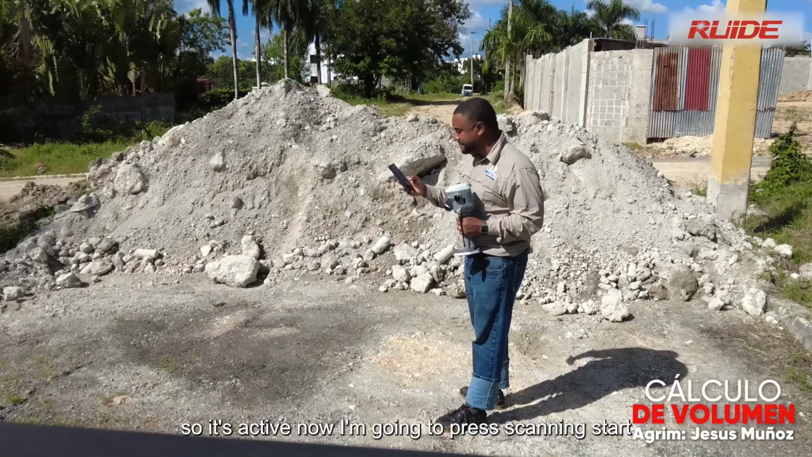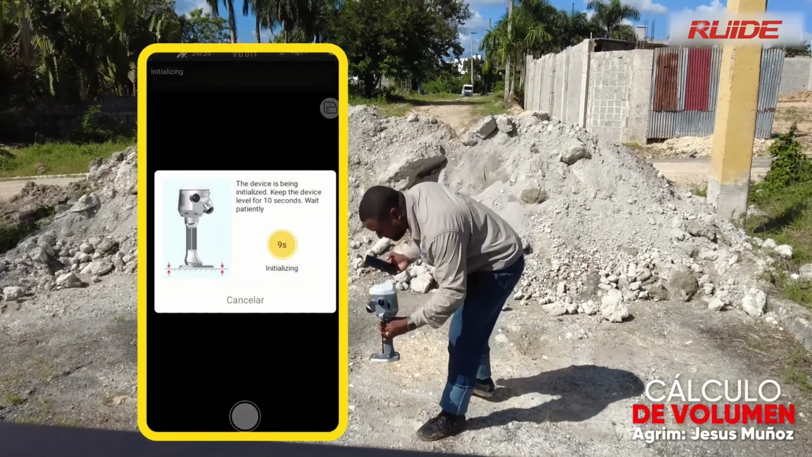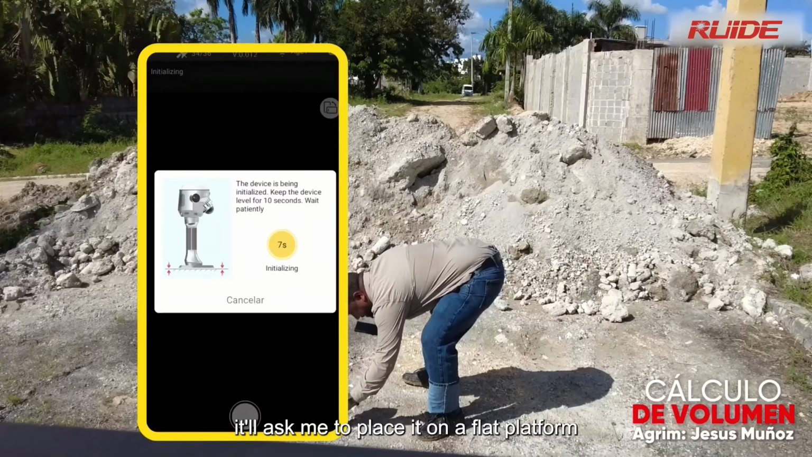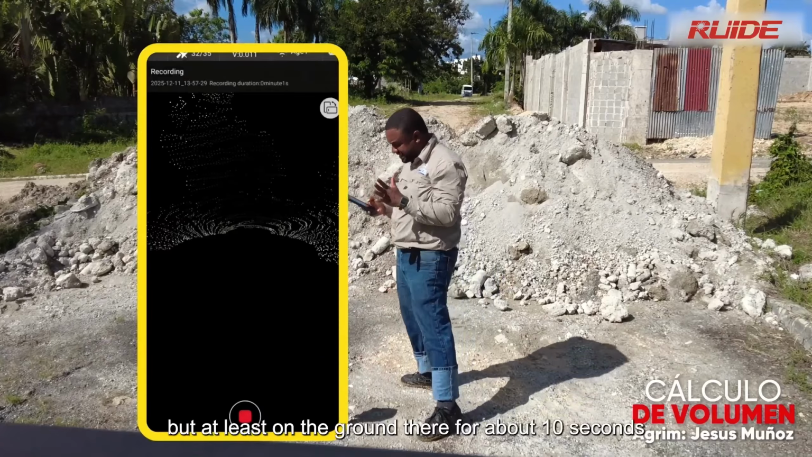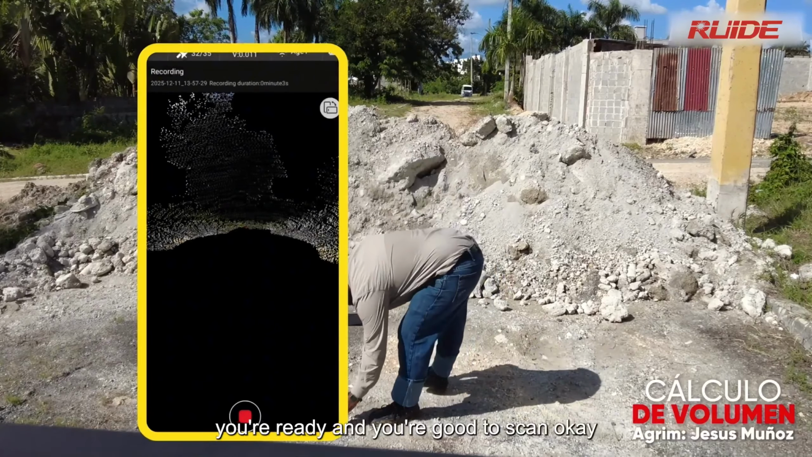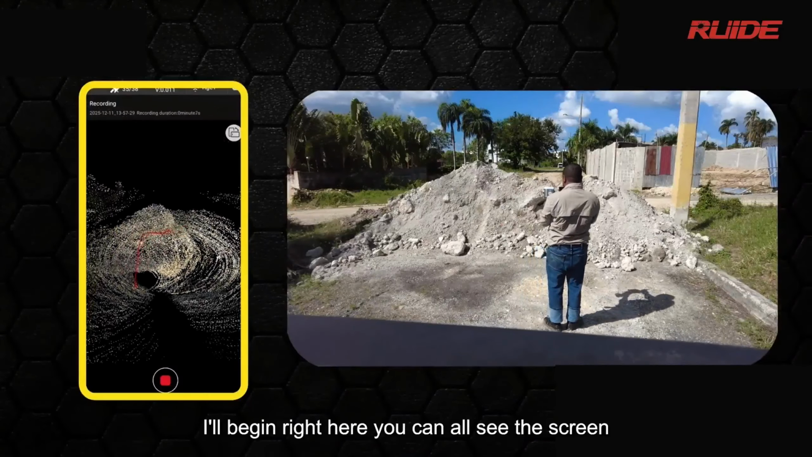So it's active now. I'm going to press scanning, start. It'll ask me to place it on a flat platform, not perfectly flat, but at least on the ground there for about 10 seconds. You're ready and you're good to scan, okay? I'll begin right here. You can all see the screen.